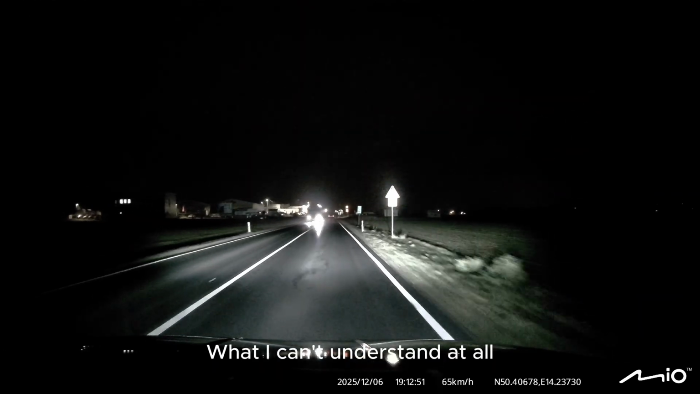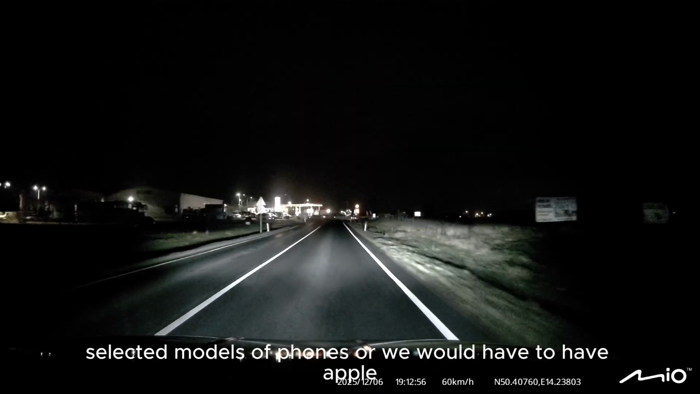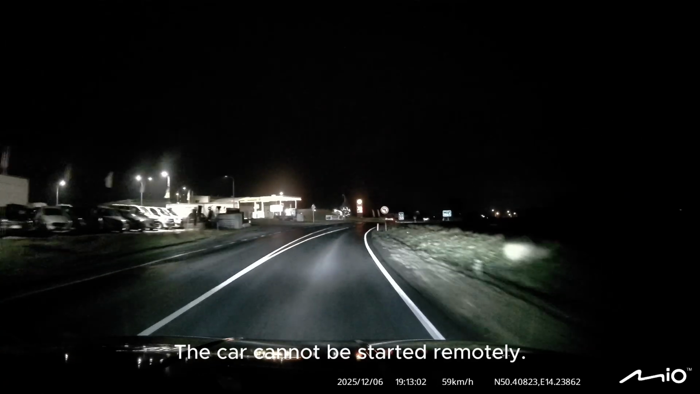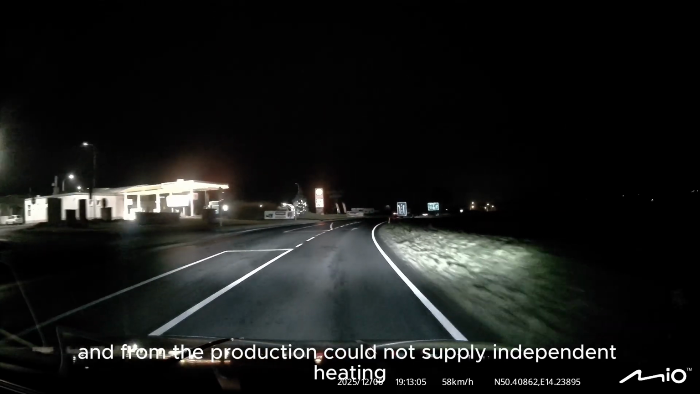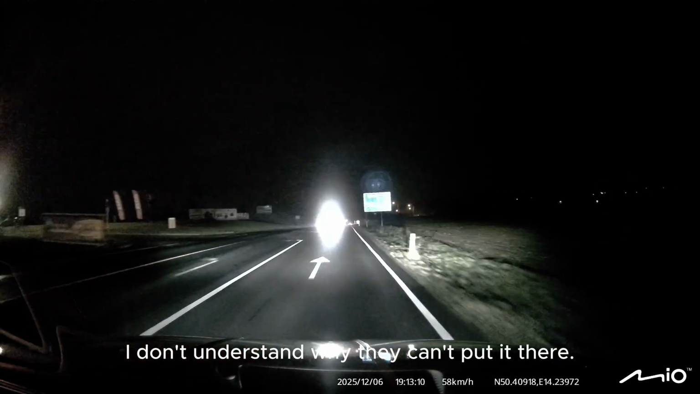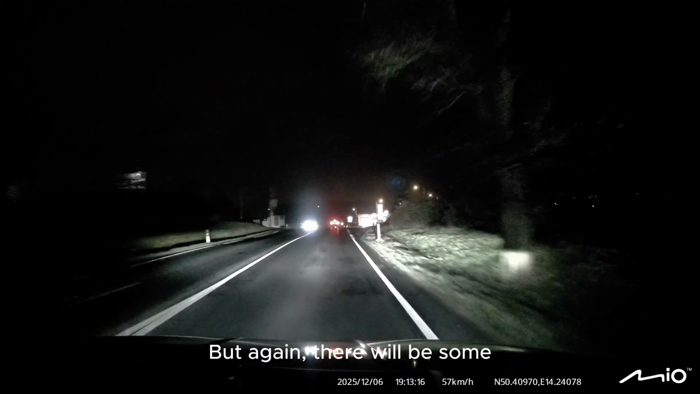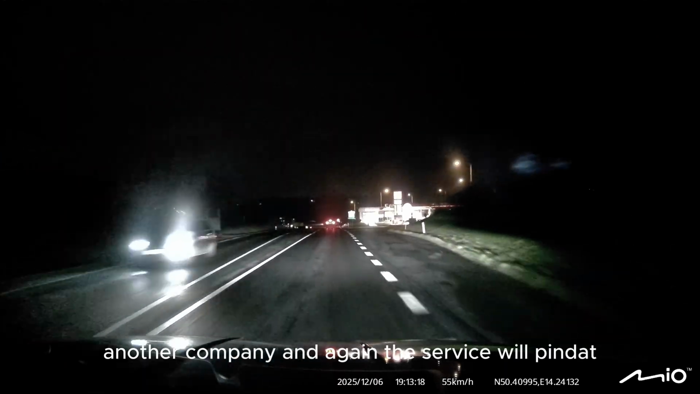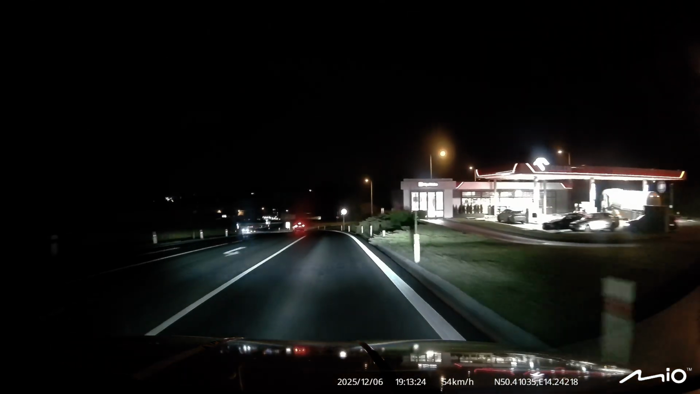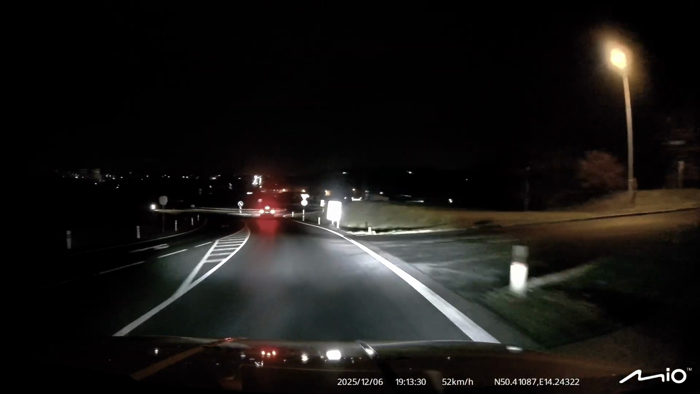What I can't understand at all. We don't have a long-distance state. We have selected models of phones, or we would have to have Apple. Otherwise, for classic phones we have Xiaomi. The car cannot be started remotely, and from production it could not supply independent heating. I don't understand why they can't put it there, because a lot of people would want it. It's going to finish there. But again, there will be another company, and again the service will be someone else digging into it. I was also warned at Volkswagen, don't let anyone else touch it. You lose the warranty, and so on, and so on.